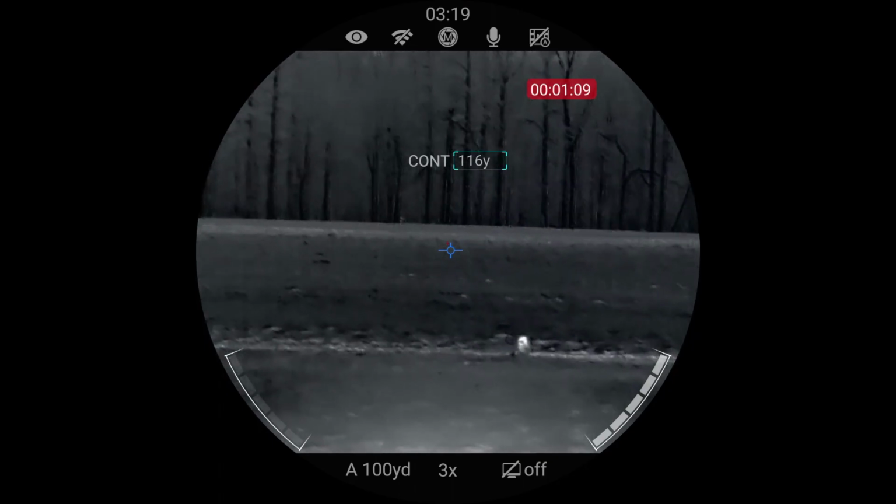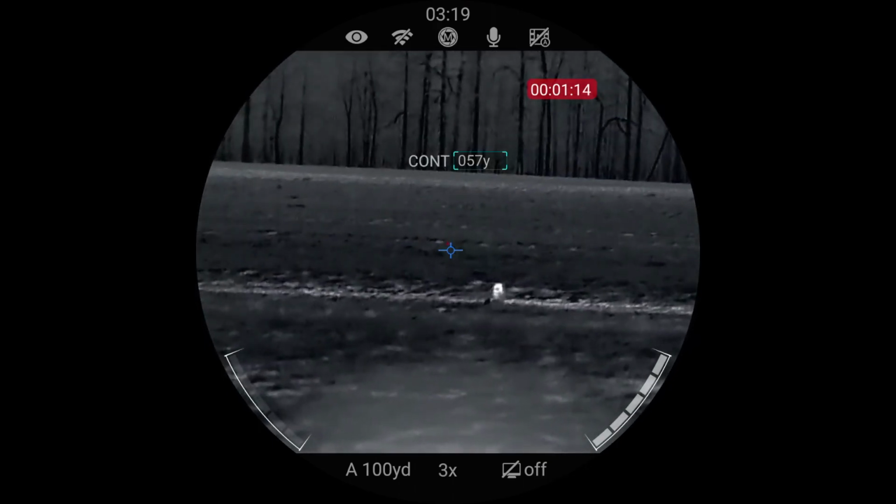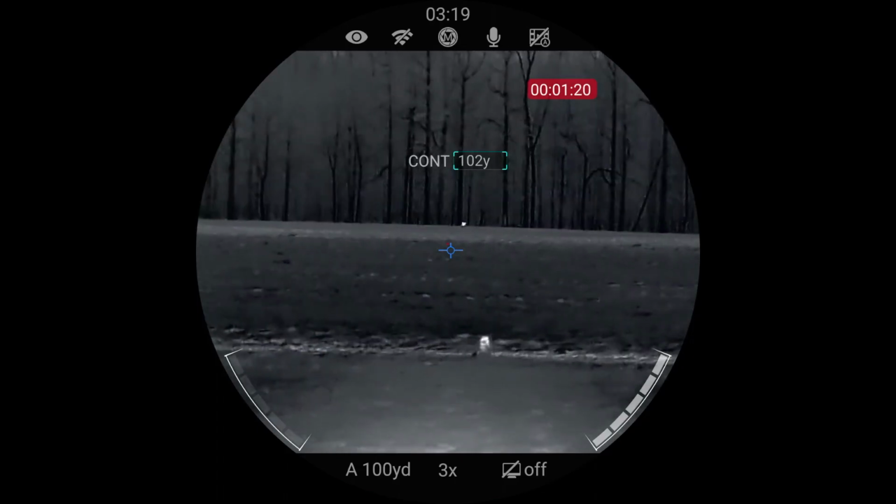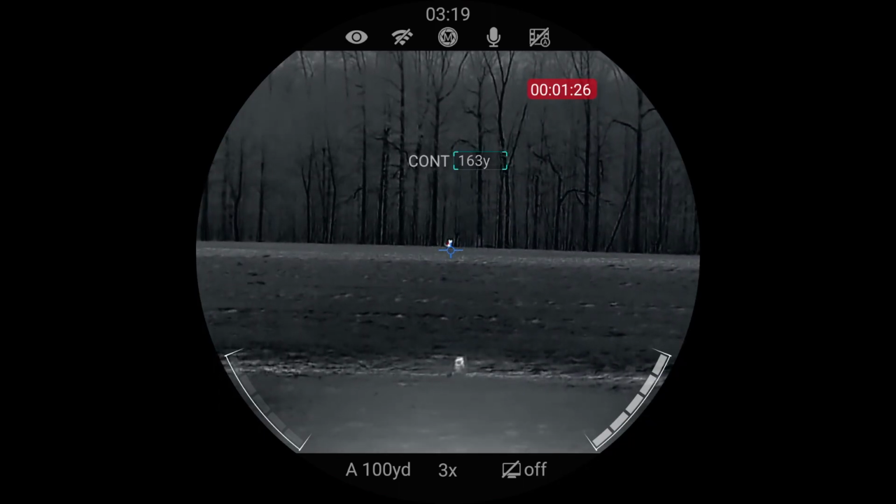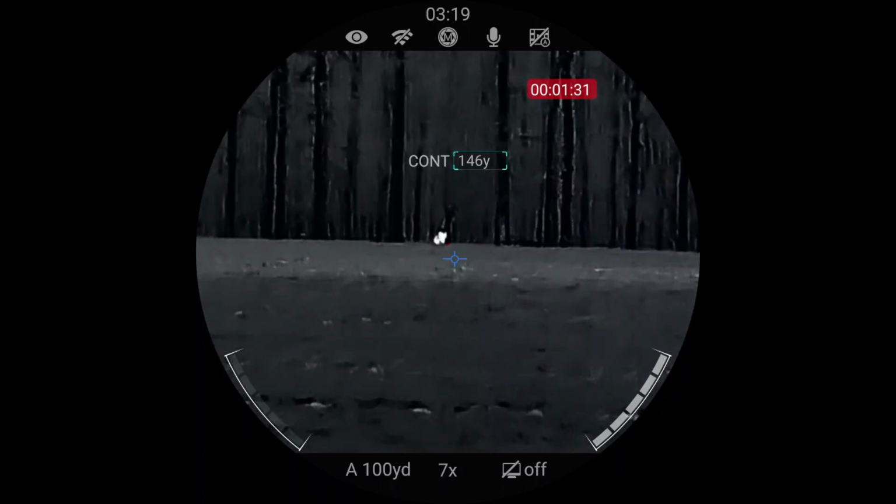JR saw the second dog coming in from the other end of the field, and he hung up for a second. I thought we were going to shoot him at about 170, 180, but he decided to fully commit, and you'll see him come in on a string right here. 170. You want to shoot him? 170.